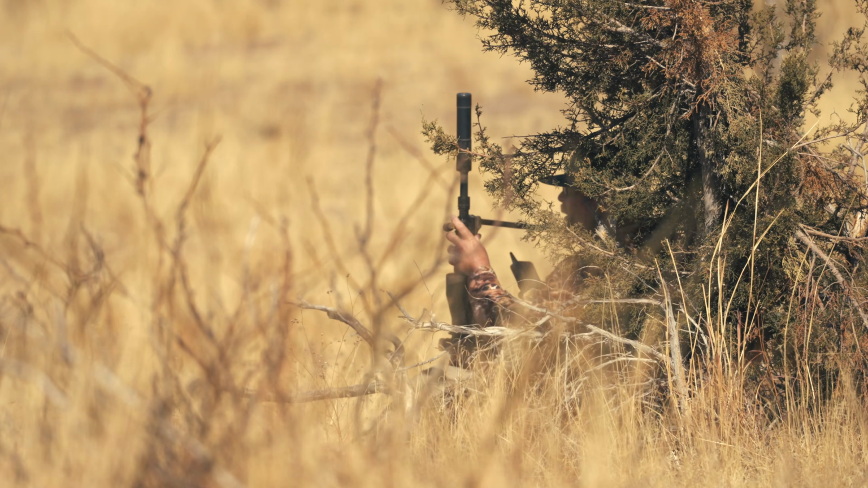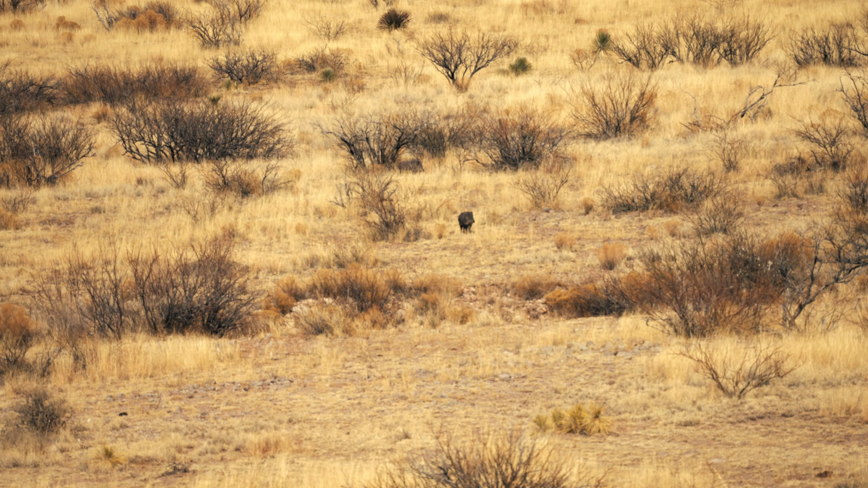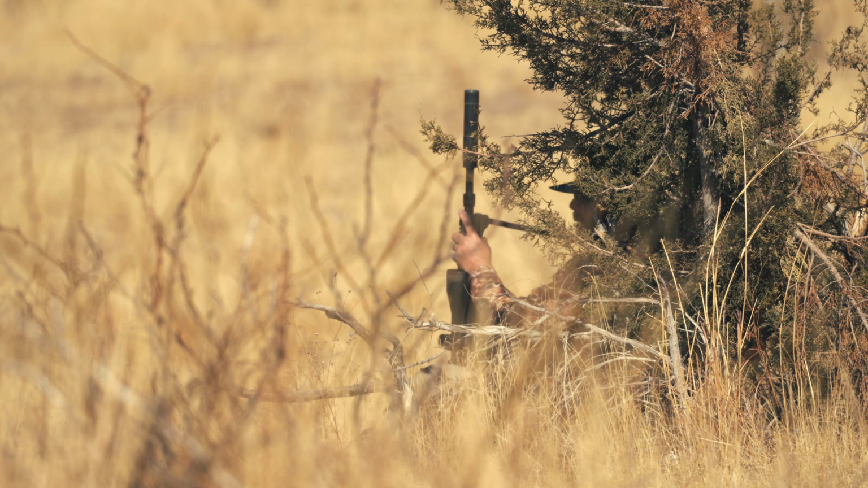Creighton's excited. He finally got to see his first javelinas. Got a little herd of them out here about 300-400 yards in front of us. Wow, we're gonna try to get a streak going here.